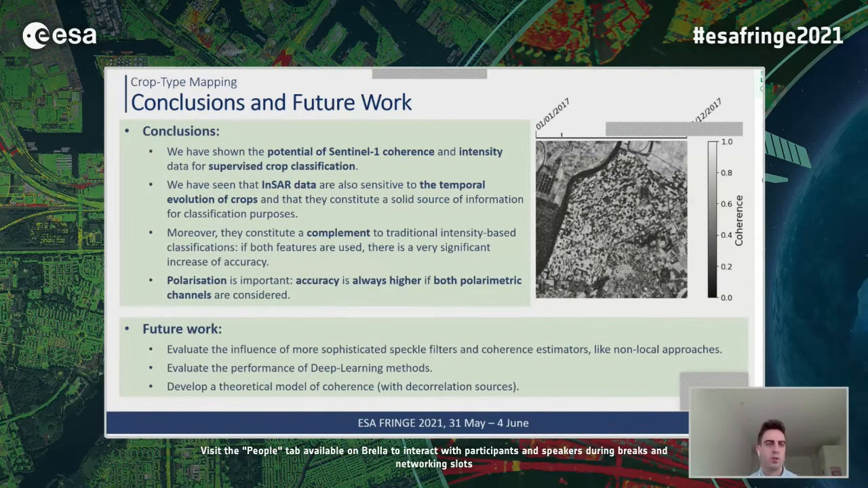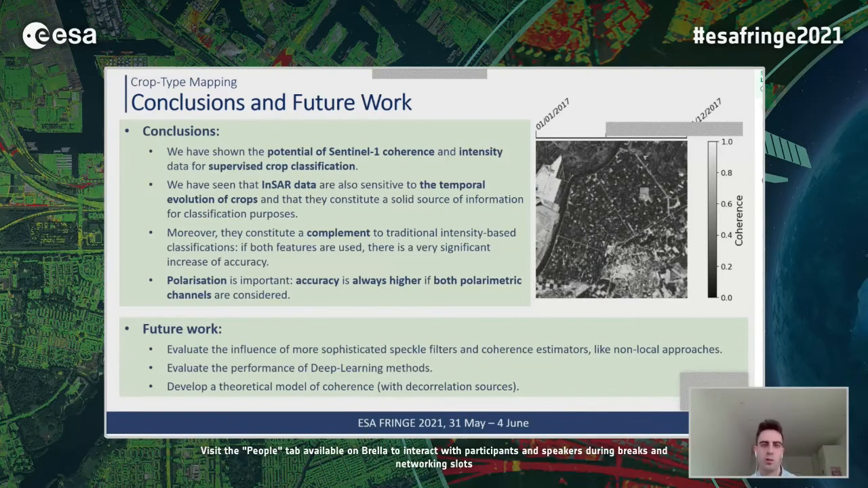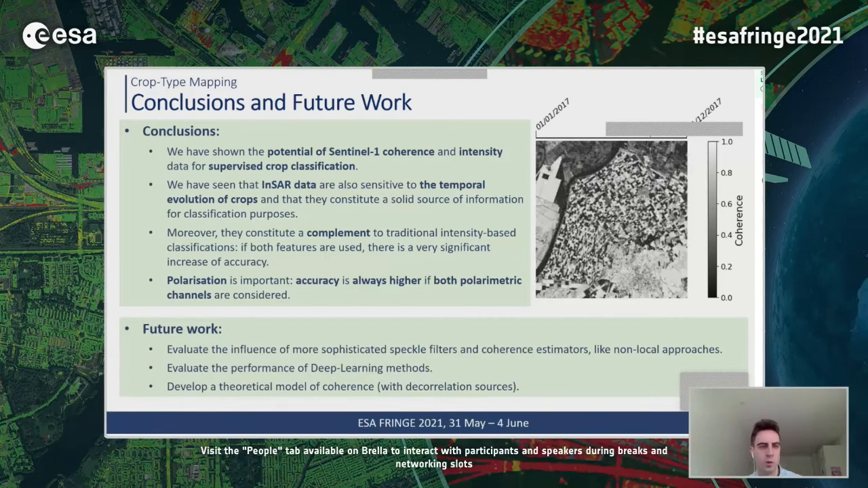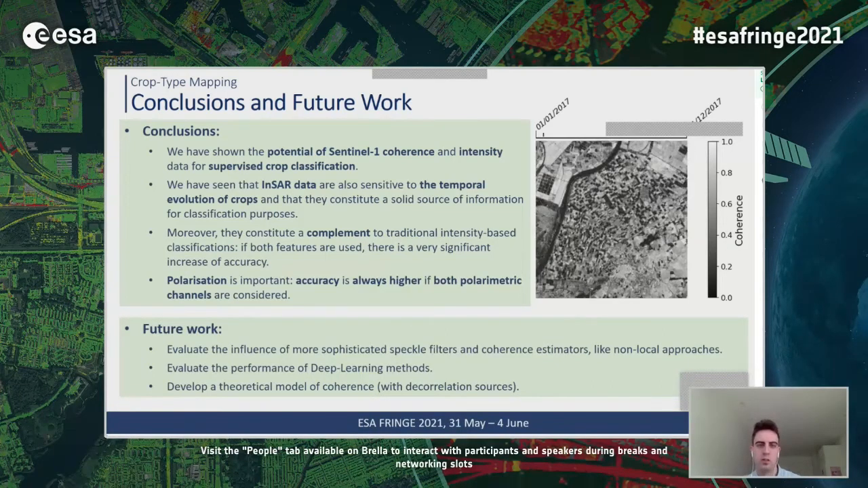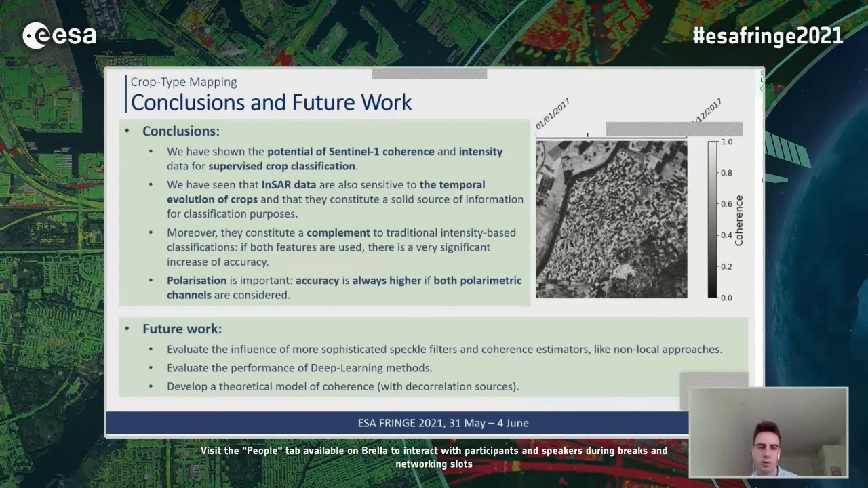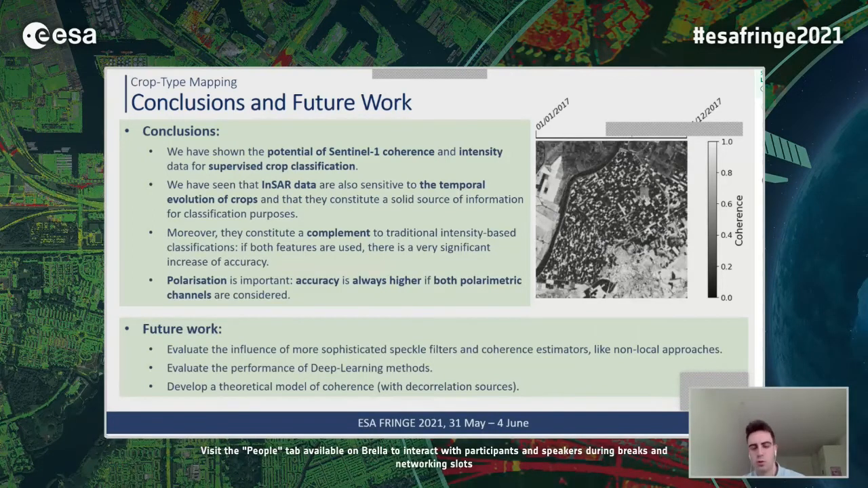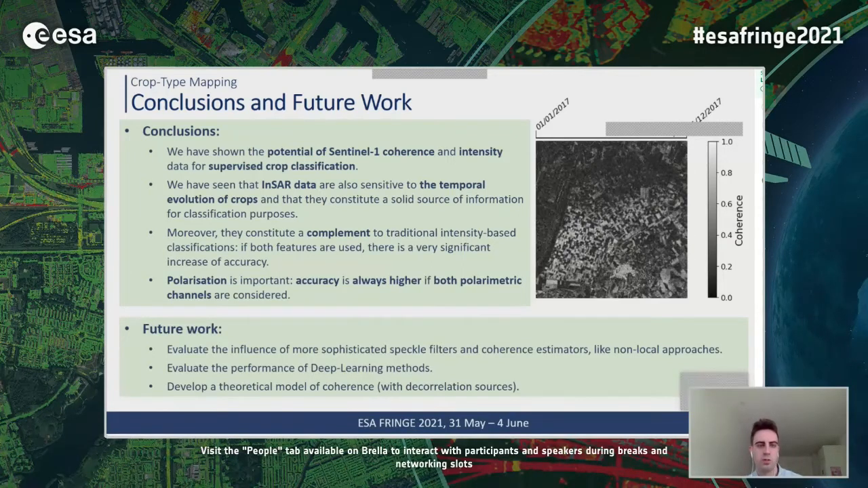So finally, as conclusion of this work, we have shown the potential of Sentinel-1 coherence and intensity data for supervised classification. We have seen that InSAR data, meaning the correlation between two images, are also sensitive to the temporal evolution of crops, and they constitute a solid source of information on its own for classification purposes.